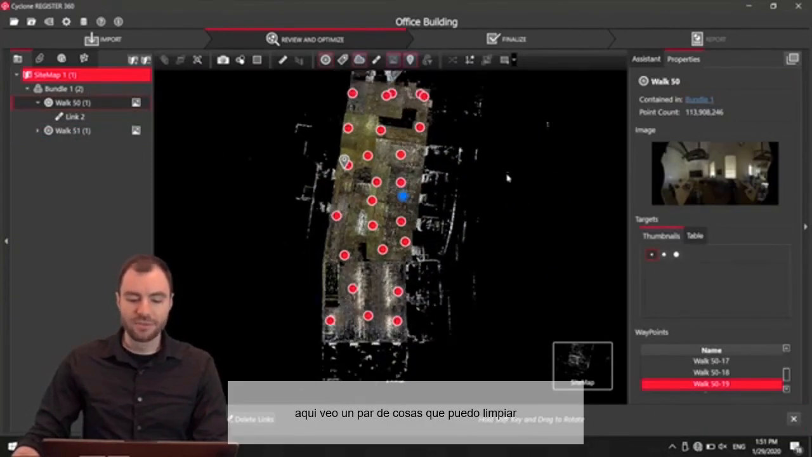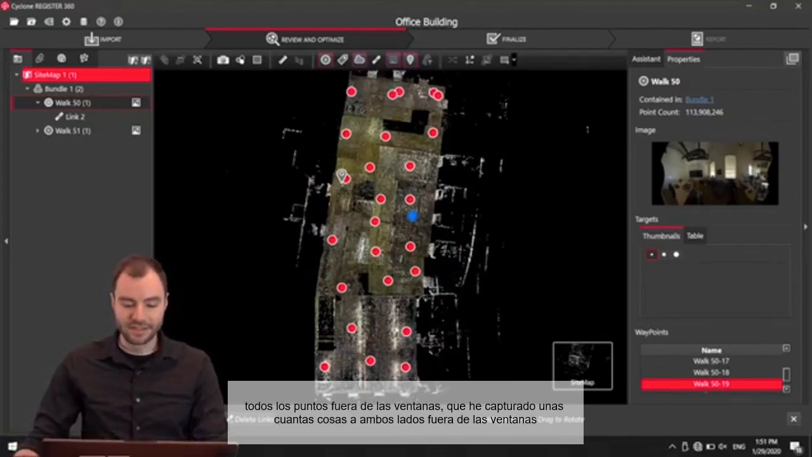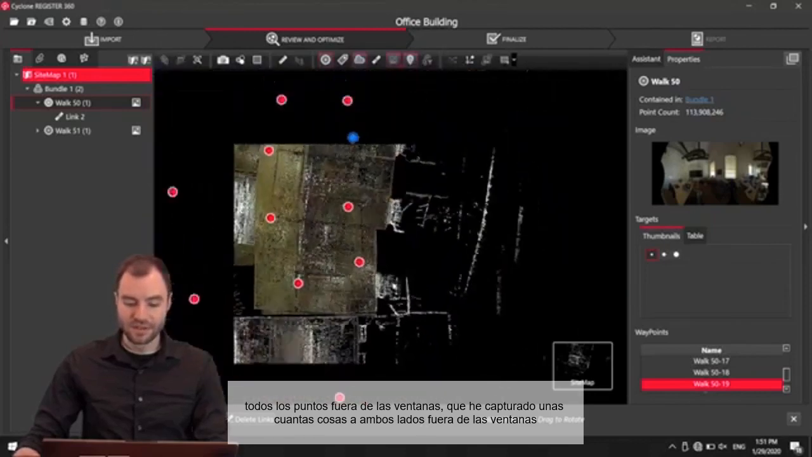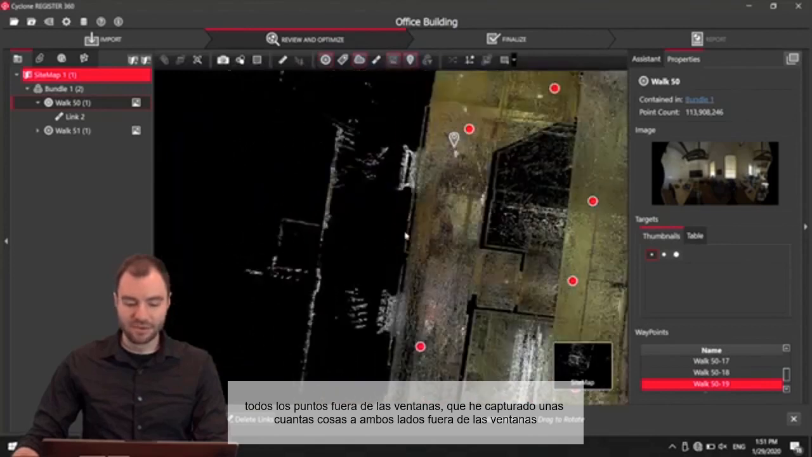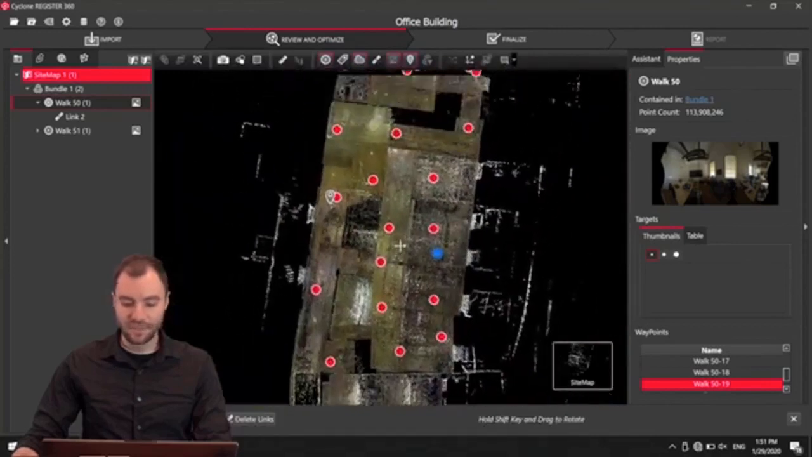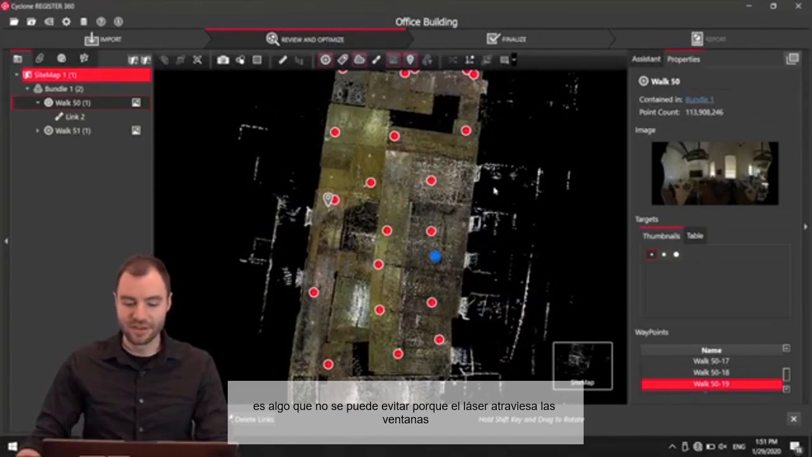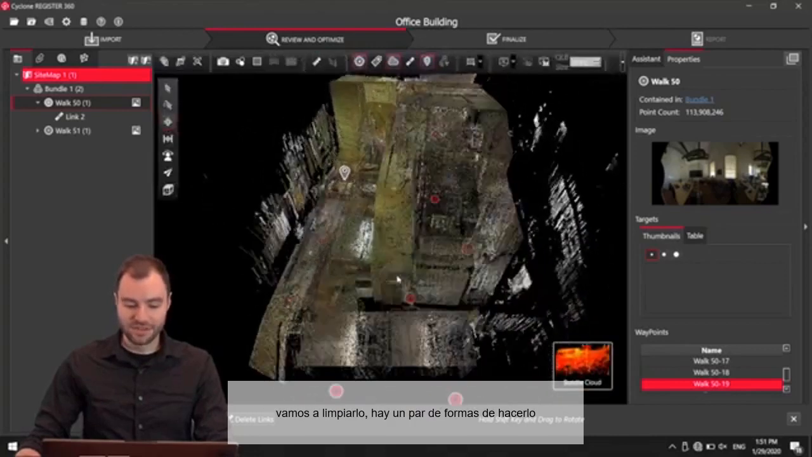All right, so before I hand this off to a client, there are a couple things that I want to clean up here. I definitely want to delete all the points outside the windows. You can see I captured a few things on both sides outside the windows. And this data is definitely not going to be reliable because the laser was going through a window. So I'm going to go ahead and clean that up. There are a couple ways I will do this.